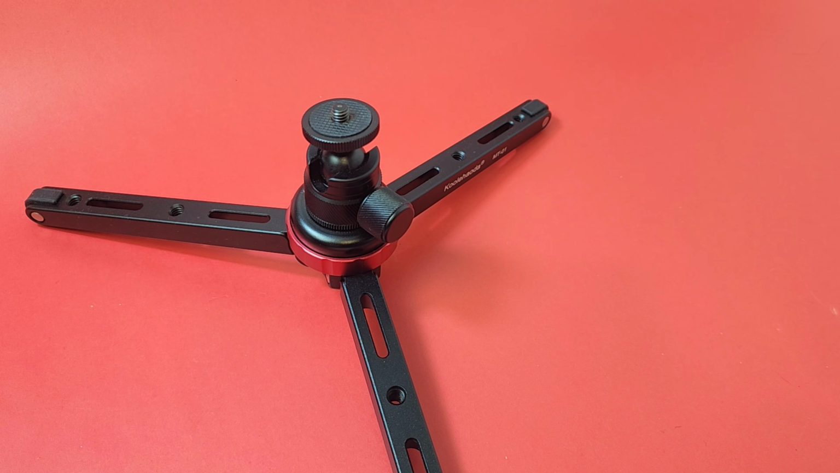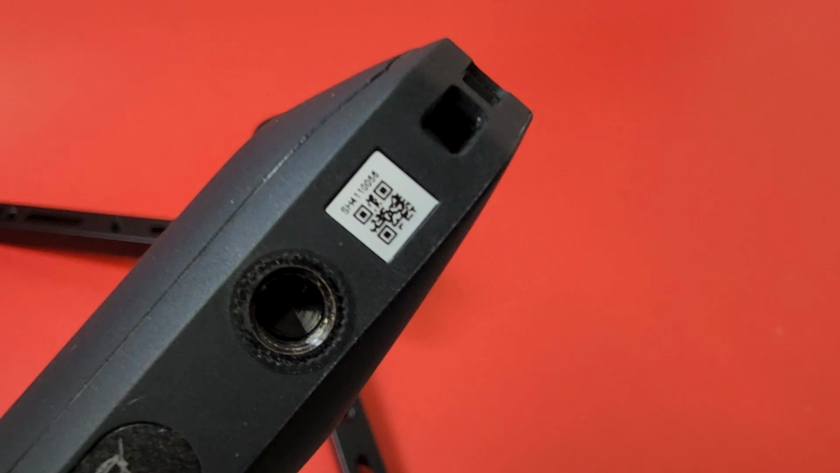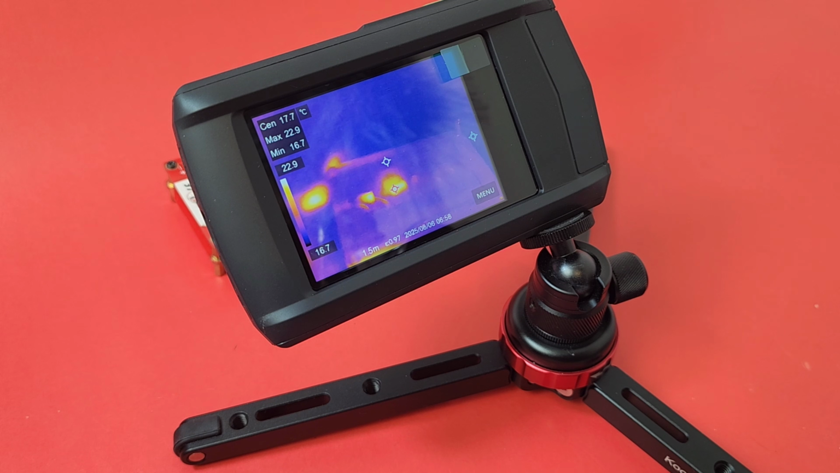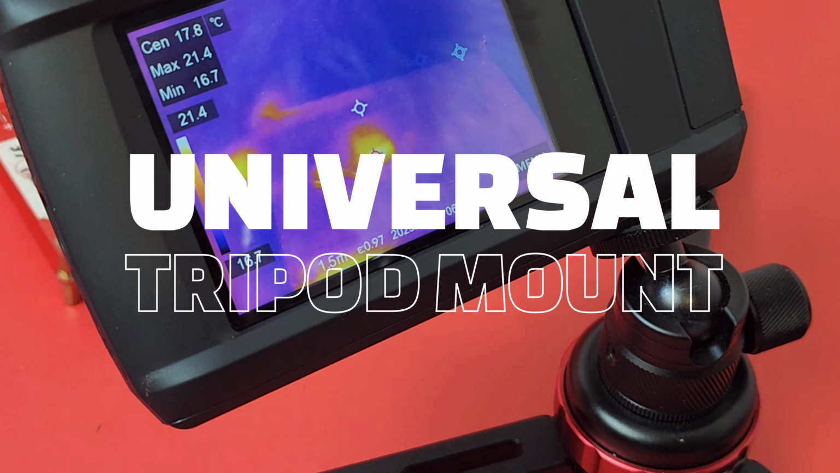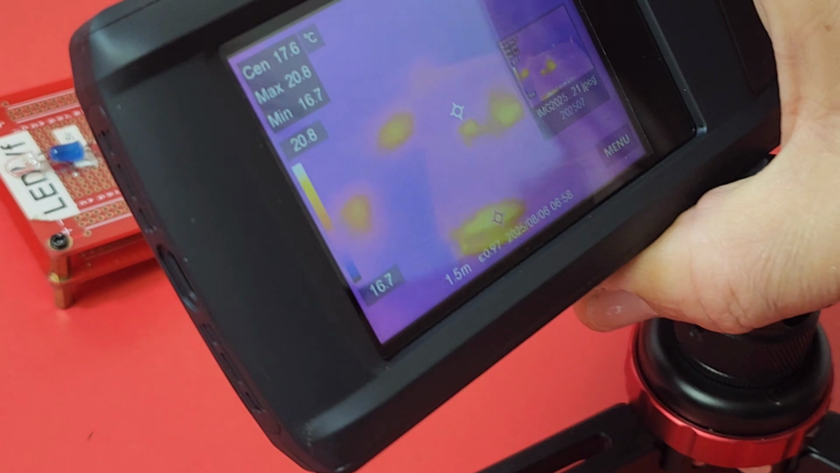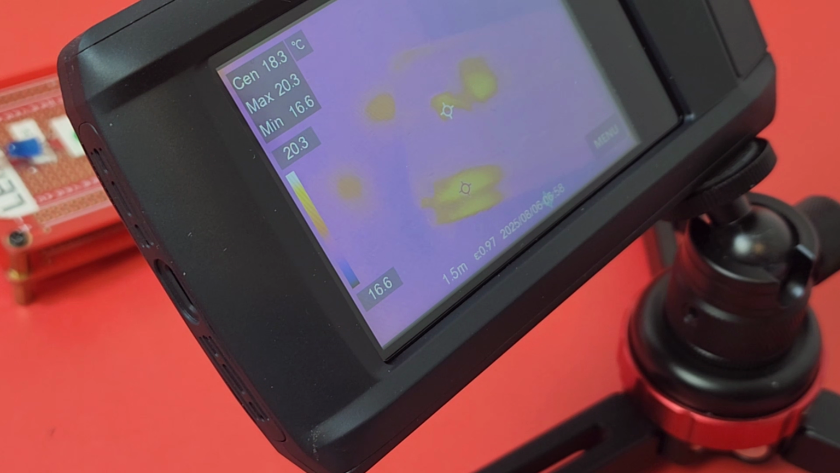Very nice. Okay, one thing I really love about this handheld thermal camera is the fact that you've got that nice tripod mount. Let's get that in focus. There we go. There is the tripod mount, and it simply will insert into that universal tripod like so. I believe that's a 1/4 inch. And once it's inserted, look at that. Look at that beauty. So if you want to go hands-free, you certainly can with the P2W. And depending on what you are or aren't doing, this can come in really handy.